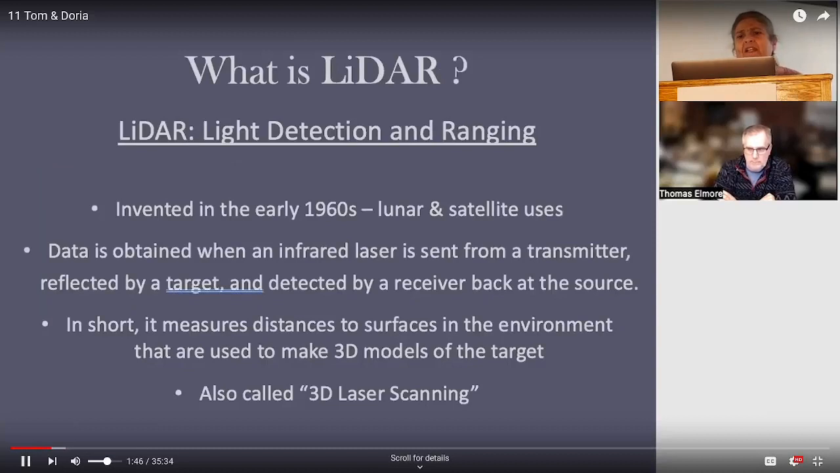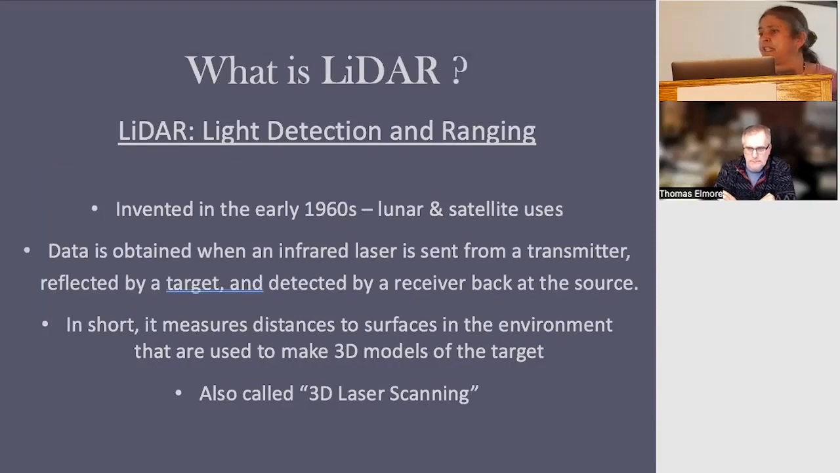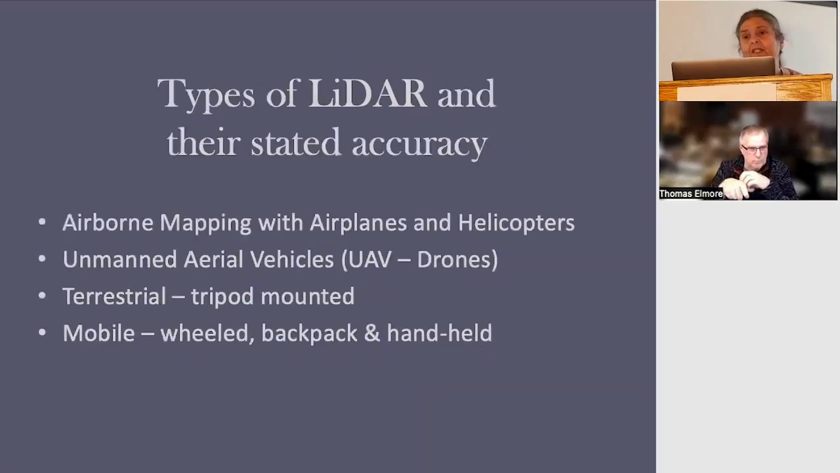So what is LiDAR? It was invented in the 1960s. And basically, it was used for satellite applications, for high elevation satellites. And then, as we came back down to Earth, we found that there were all sorts of other new applications.